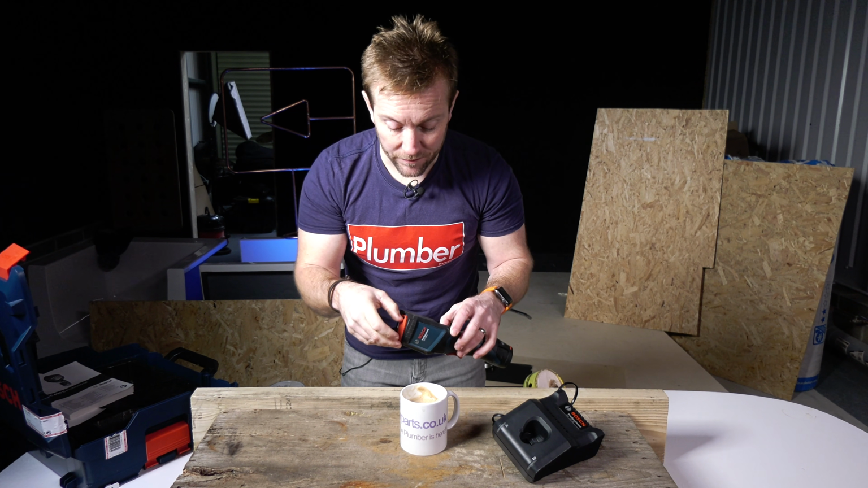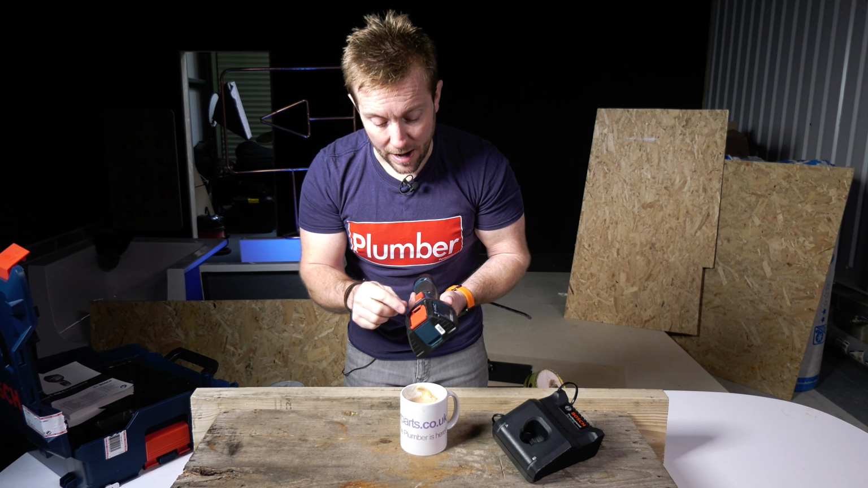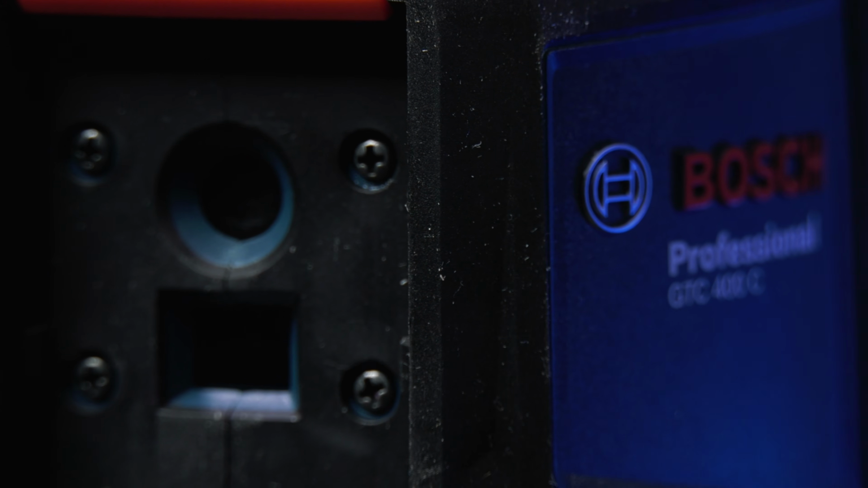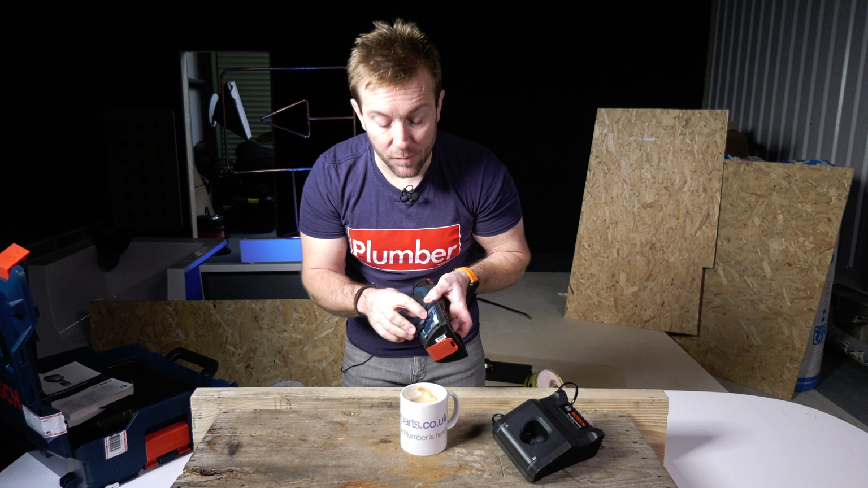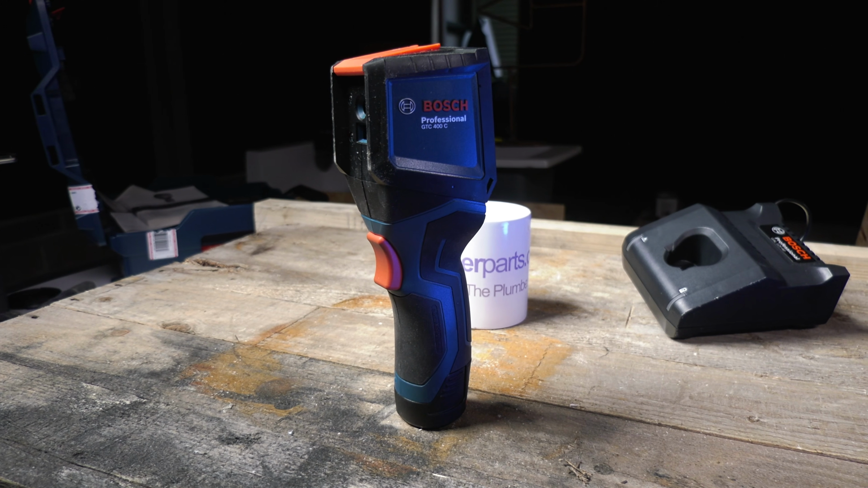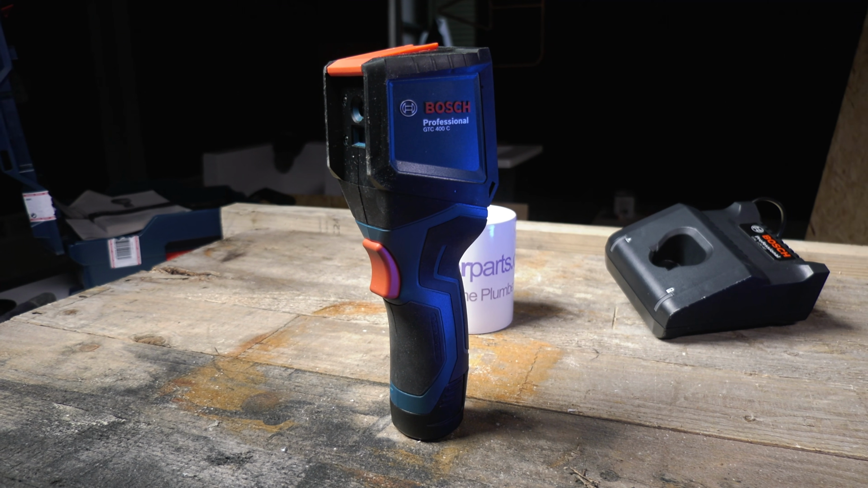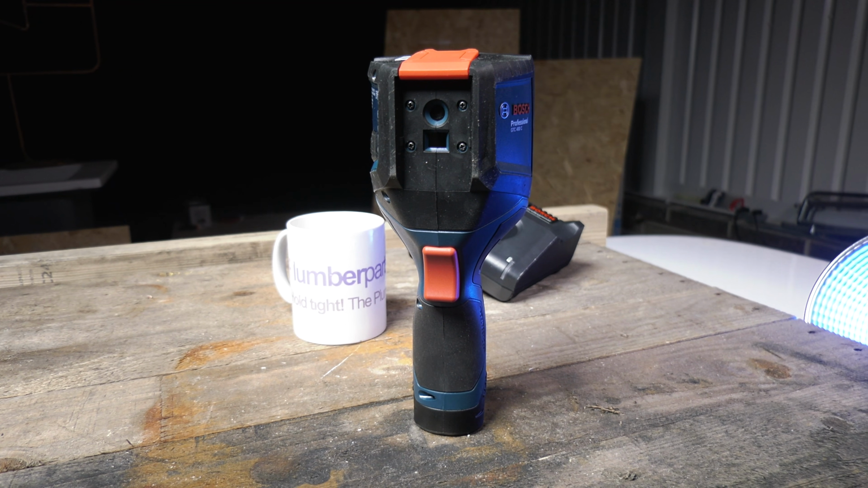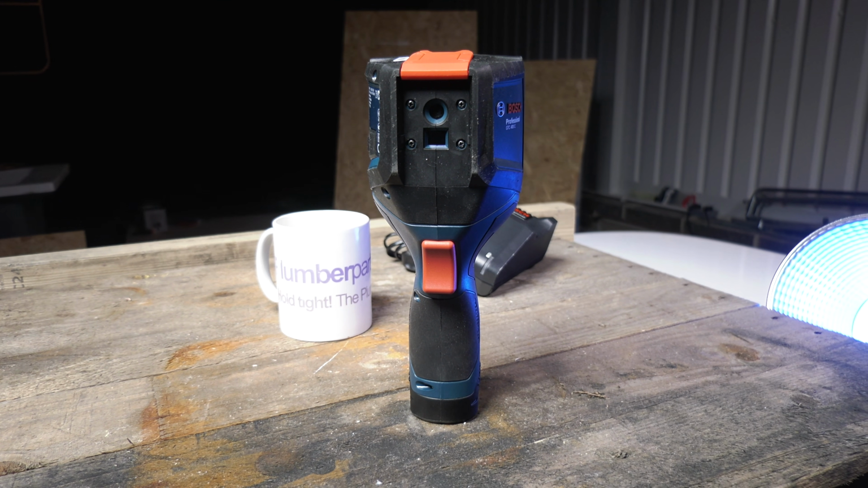But look, let's just have a look at what we've got on here. So firstly, we've got a protective cap on there that protects our lens and our heat sensing and cold sensing bit. Standard USB input there. That will be handy if you want to connect this to your computer, because you can connect this to the computer as well and use the desktop side of things, which is basically the desktop version of the app. In all honesty, I don't think you're going to use that much. You're going to probably just use your mobile phone, and we're going to use them to pop the images onto our phone and then go from there.